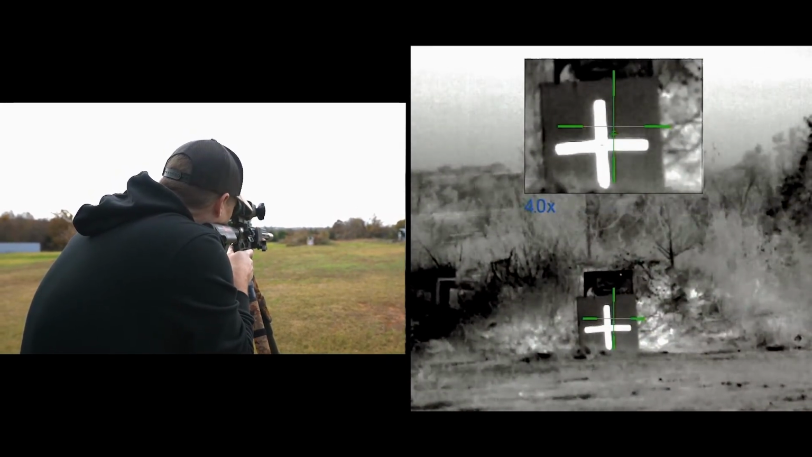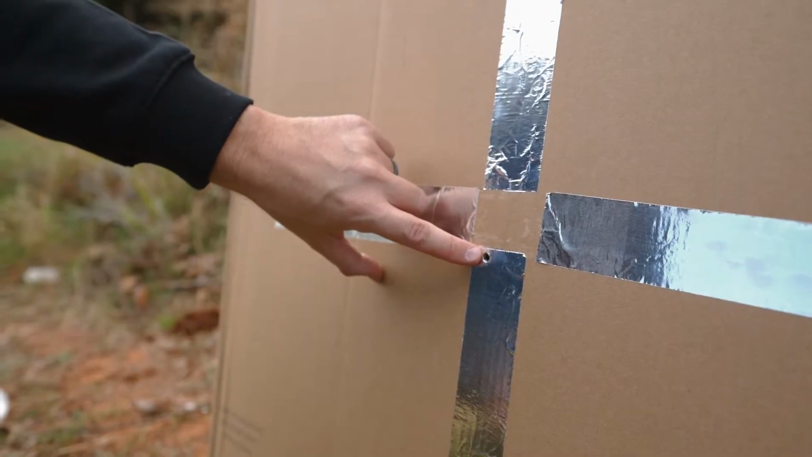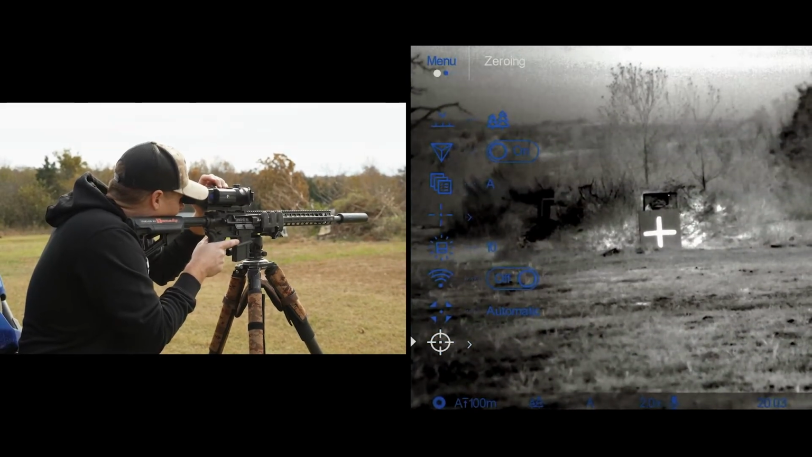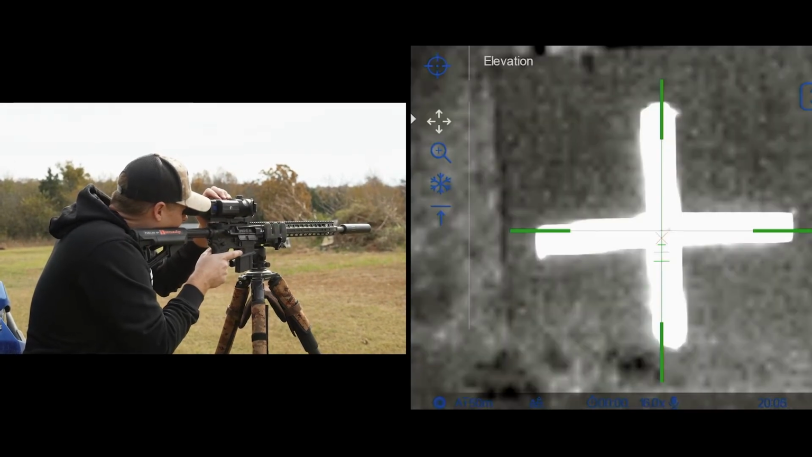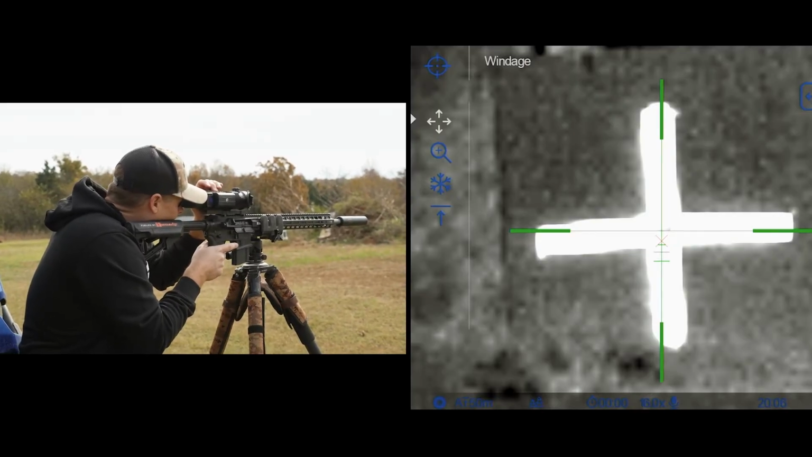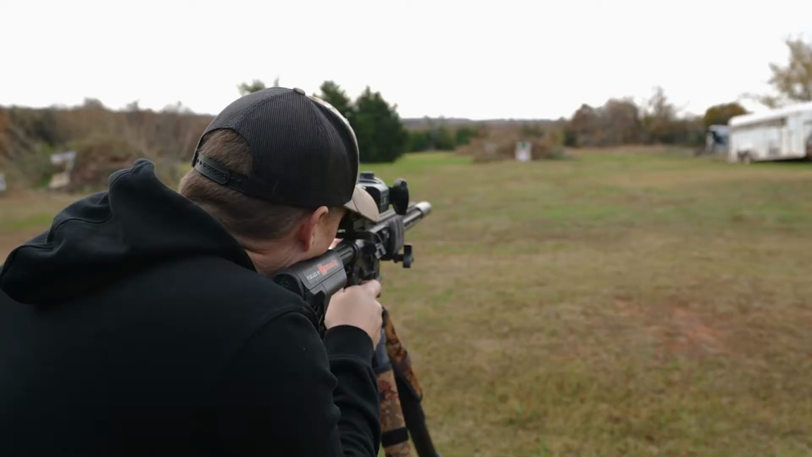Okay, so on this one-shot zero, like I just did, I took a shot at my target. I went up there, I know exactly where I hit. I'm only about an inch or so low. So what I'll do is I'll go in these settings on here, and basically you take a screenshot of the target. So after you take that freeze frame shot, you know exactly where your bullet hit. You can get in the menu, move your reticle over, down, up, wherever your bullet hit, that's where you want to move it to, and enter that spot in, and you'll be good to go.